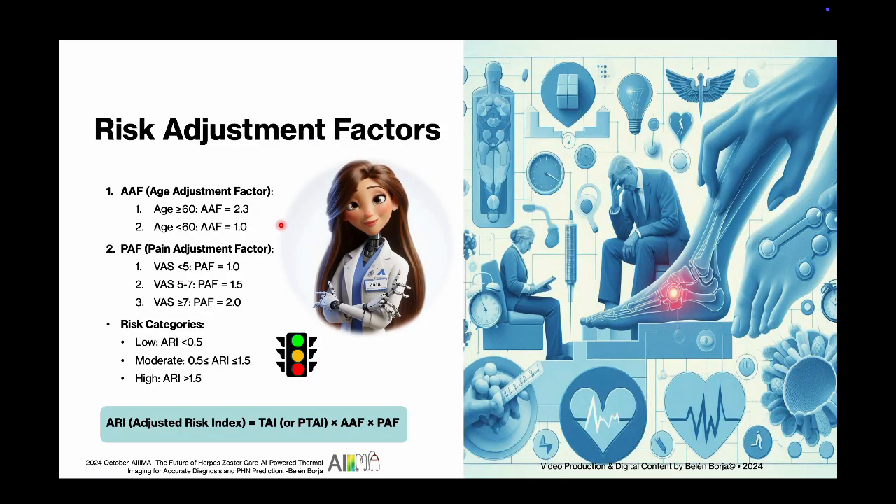Time to spice up our numbers with some risk-adjusting magic. For age, meet the AAF, a snazzy 2.3 multiplier for our over 60 crowd, because wisdom comes with a price tag. Then we've got the PAF, turning your VAS scores into science. 1.0 for mild pain, 1.5 for moderate, and 2.0 for severe, because pain isn't just a number. Mix these with our thermal readings and beep boop, my AI brain calculates your PHN risk. Under 0.5, looking good. 0.5 to 1.5, keep watch. Over 1.5, time for preemptive action, because this AI loves turning complex data into pain prevention.